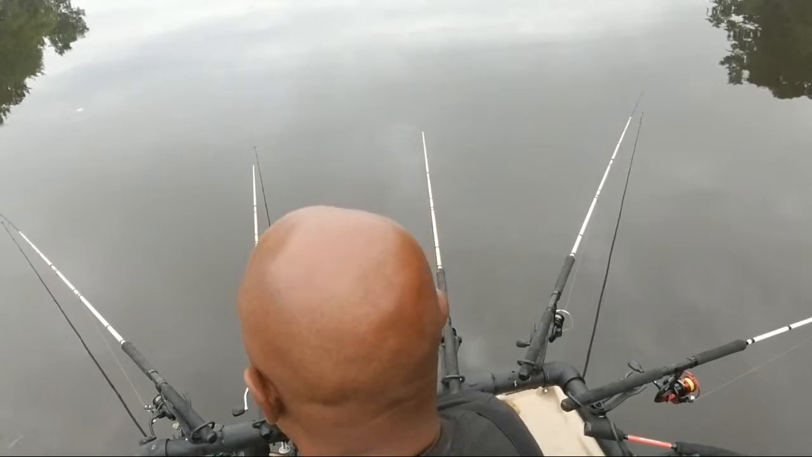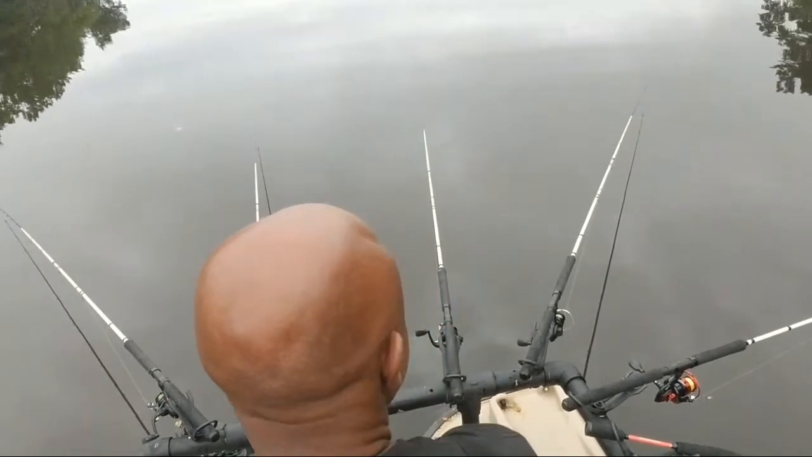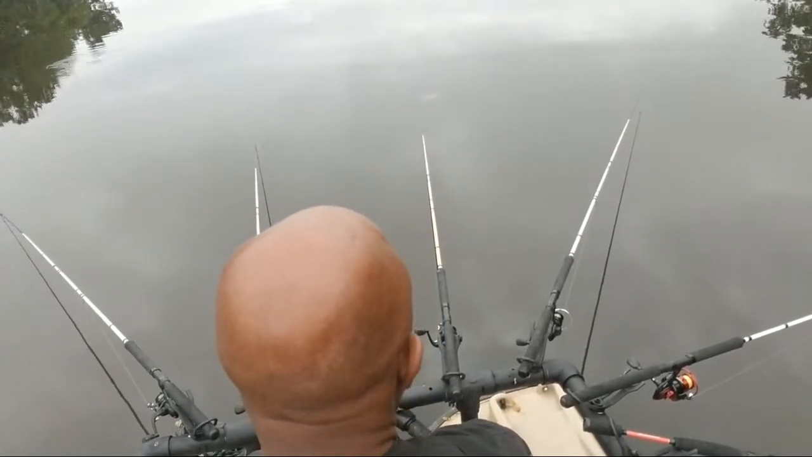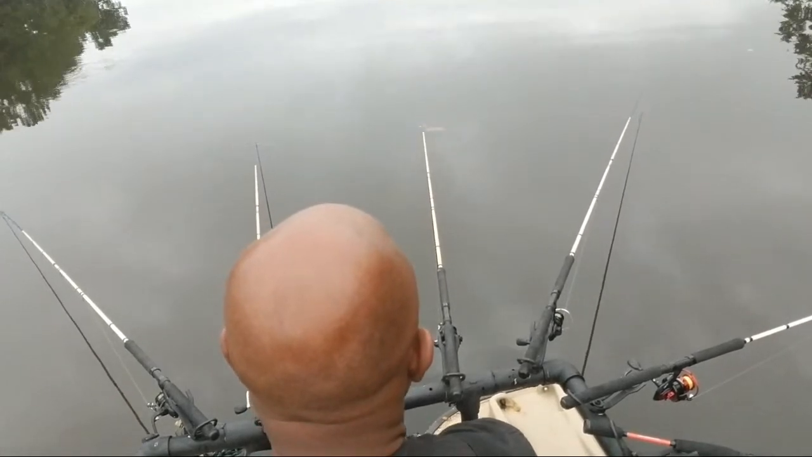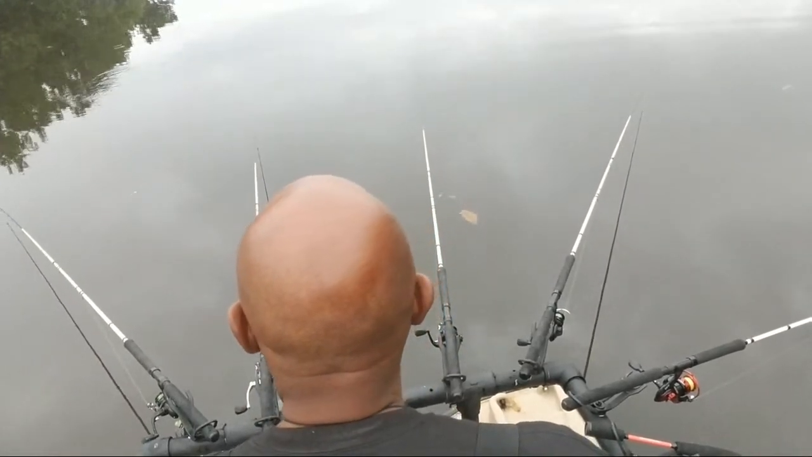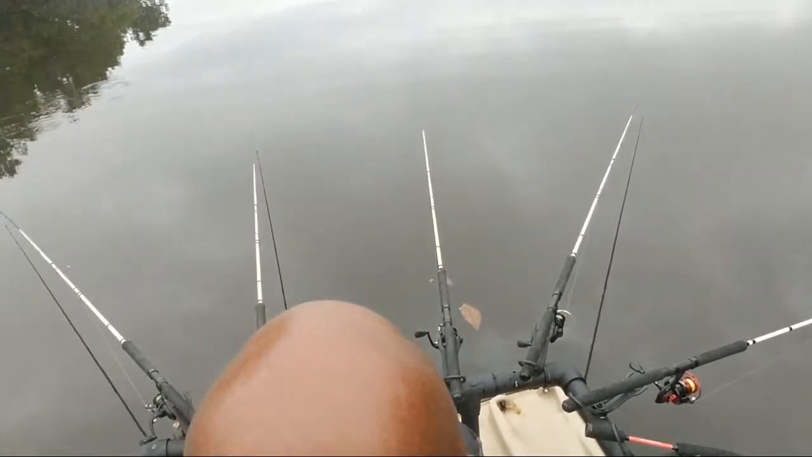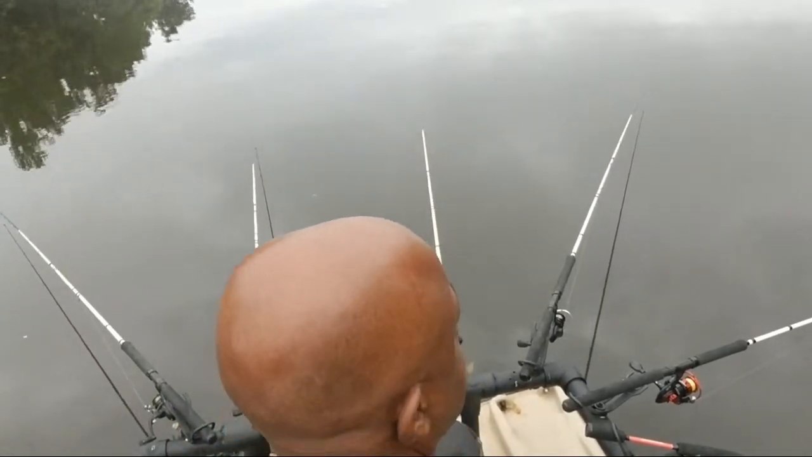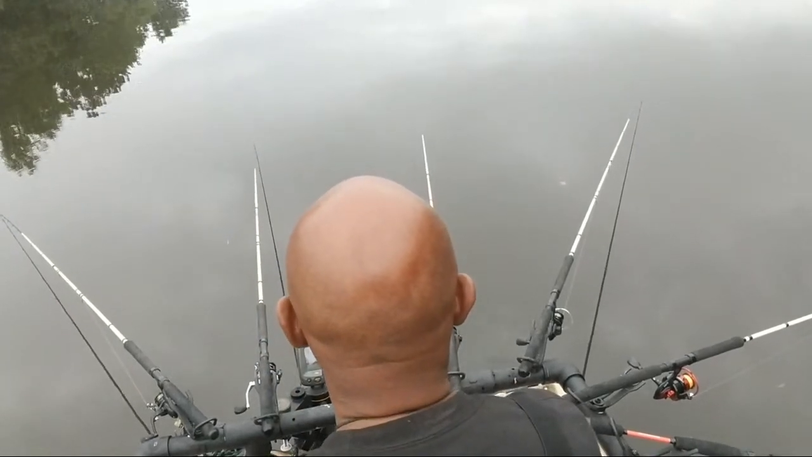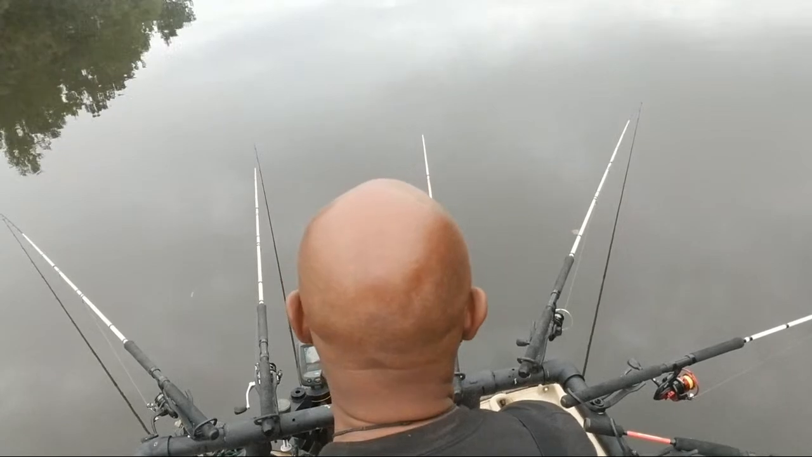It's getting ready to rain again. All right, let's see if I can find it. I'm somewhere close to it.